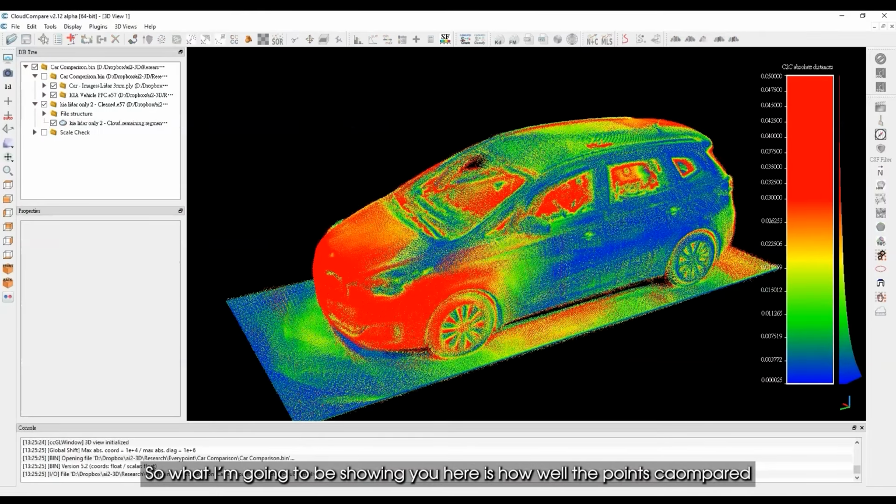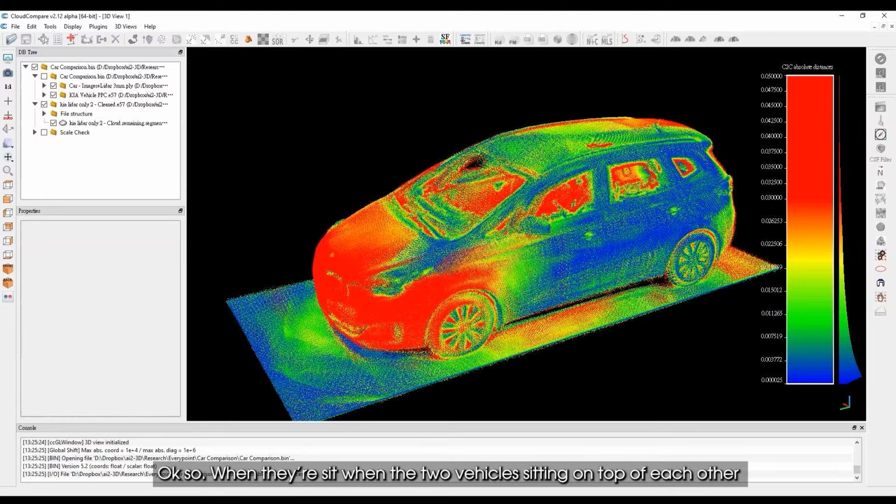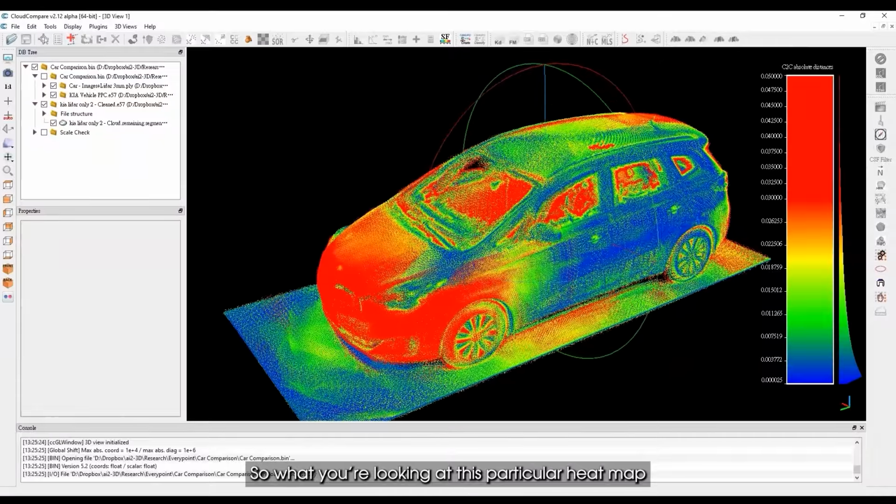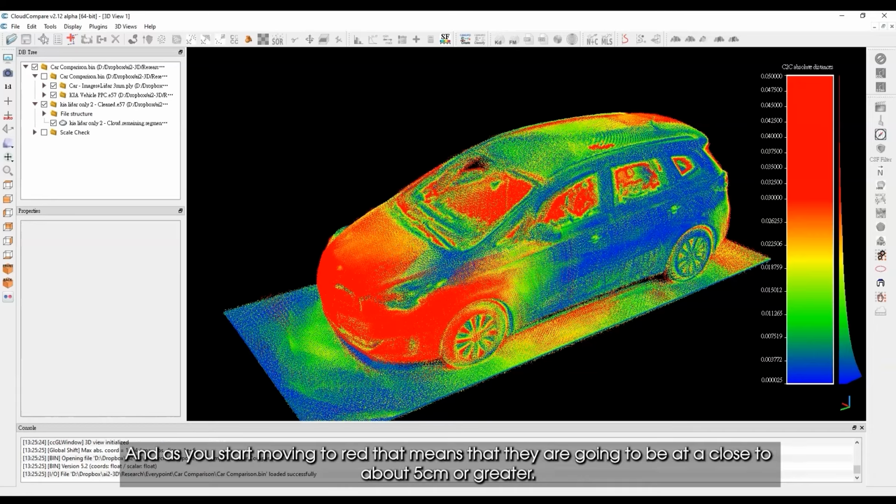So what I'm going to be showing you here is how well the points compared to the Faro laser scanner data. Okay, so when the two vehicles are sitting on top of each other, it's going to start with the Faro data, and it's going to go out and start looking for the closest points, and then it's going to document that particular distance. So what you're looking at, this particular heat map, blue is good. Wherever we get blue color, that means that the errors are low, and as you start moving to red, that means that they are going to be at close to about 5 centimeters or greater.